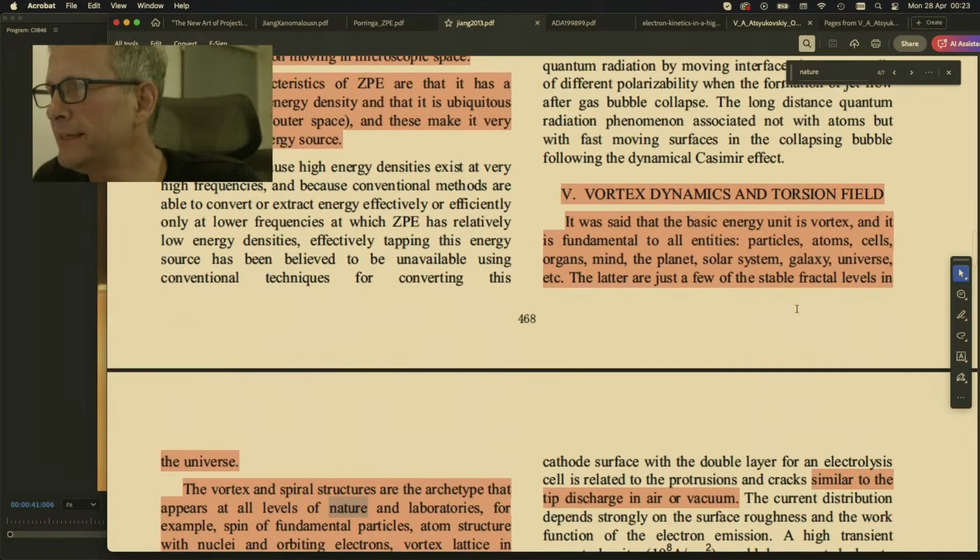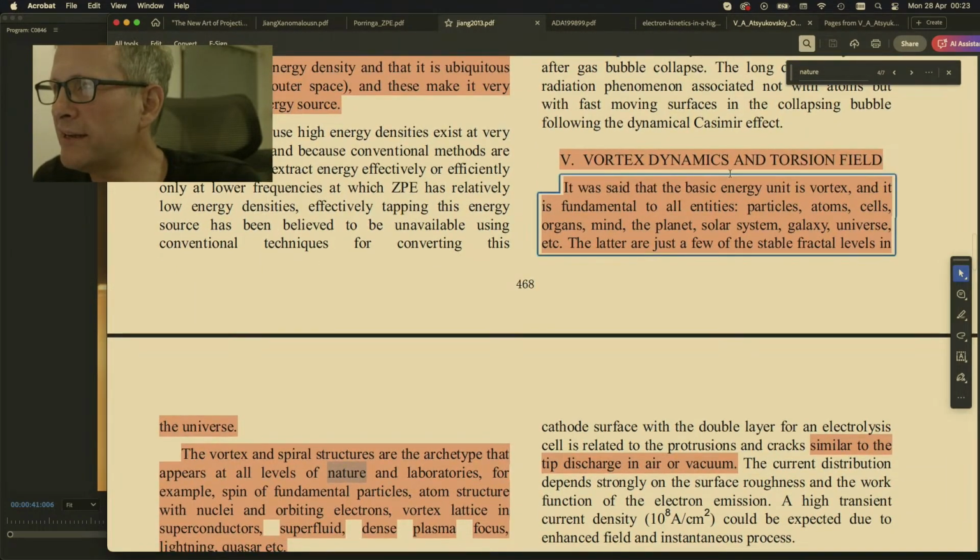Okay, all right. Vortex dynamics and torsion field. It was said that the basic energy unit is vortex, and it is fundamental to all entities, particles, atoms, cells, organs, mind, the planet, solar system.